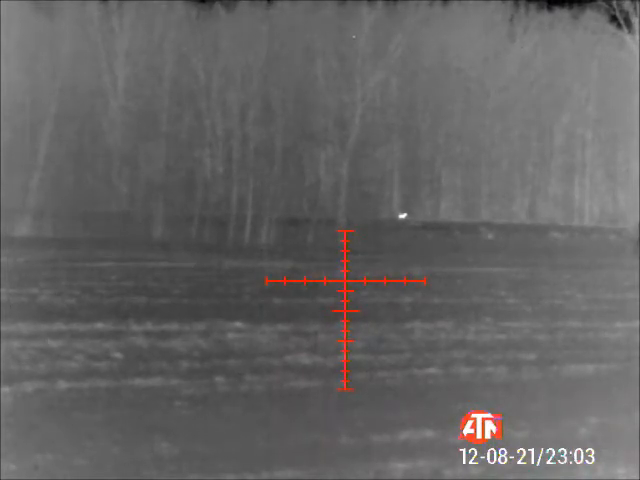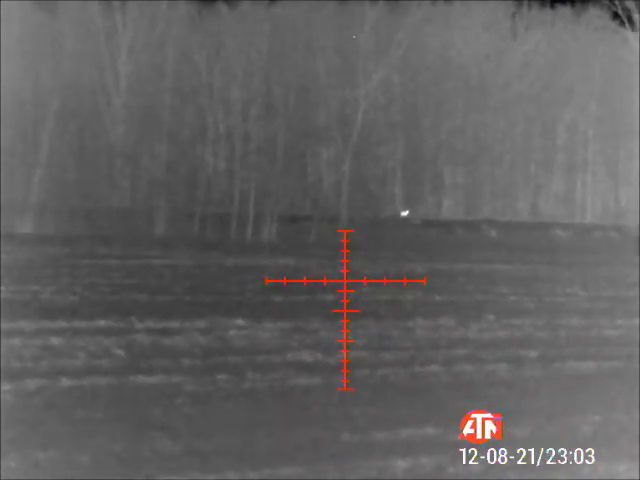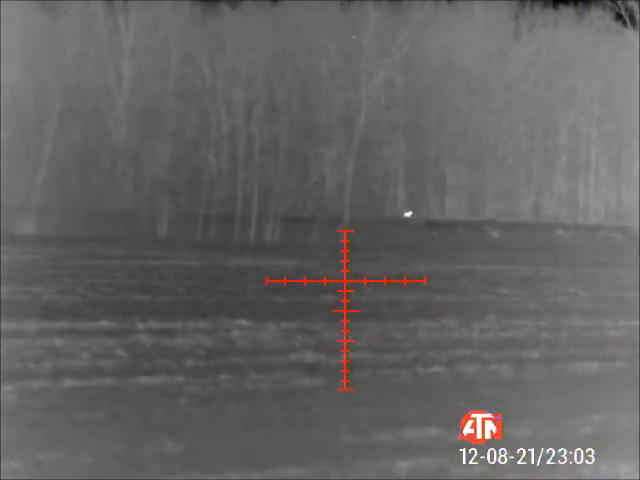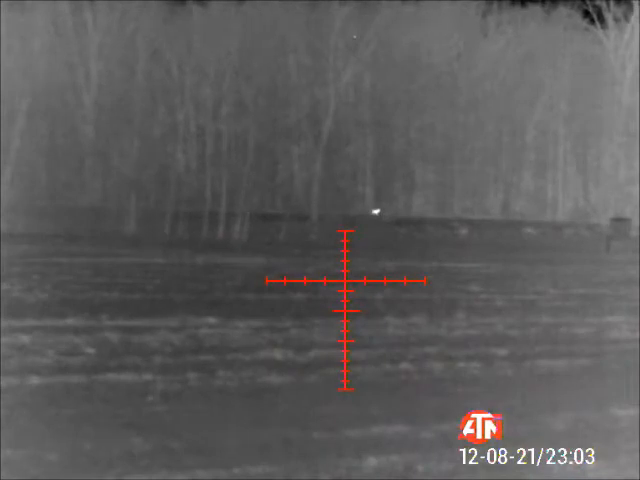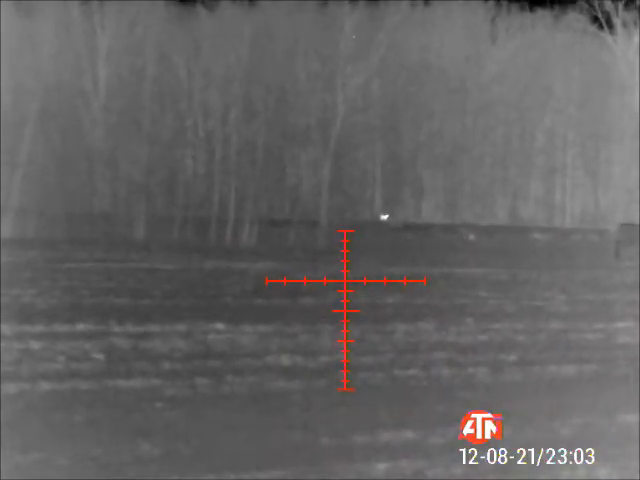Seems as though we might have a smart one on our hands. He just came out into the field and then turned. Now he's standing literally on the railroad tracks at the railroad right over there. And he's just standing there.